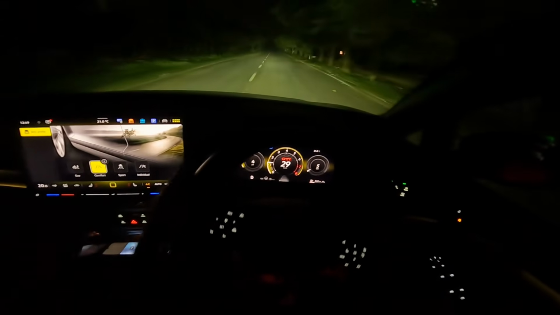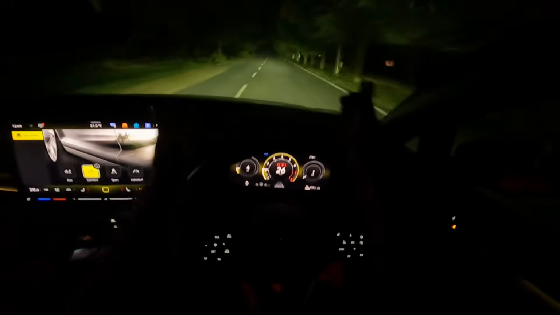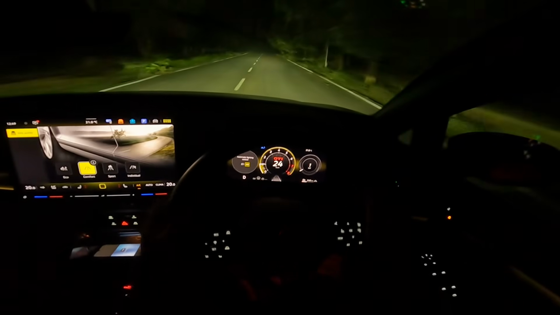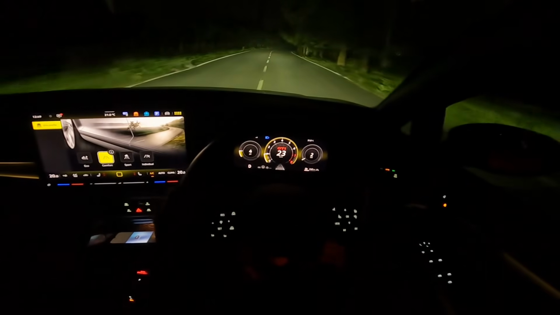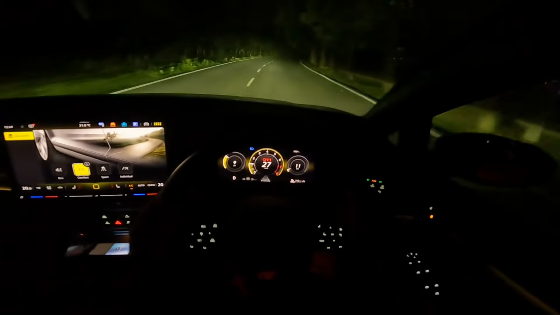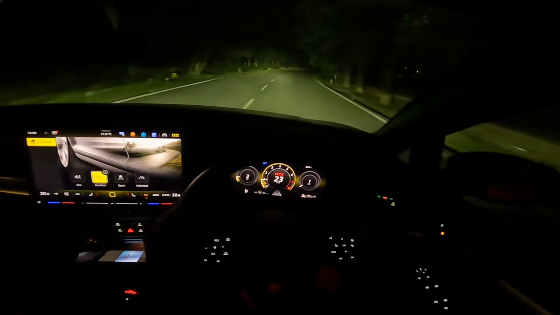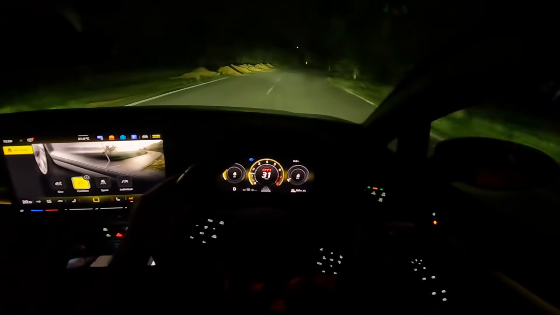See, now the headlights are fixed. They are moving with the car. See the difference, auto, and see, now you can see the difference, right? See, you can see the difference. Brilliant headlights. I love these headlights. See, lovely. Lovely.